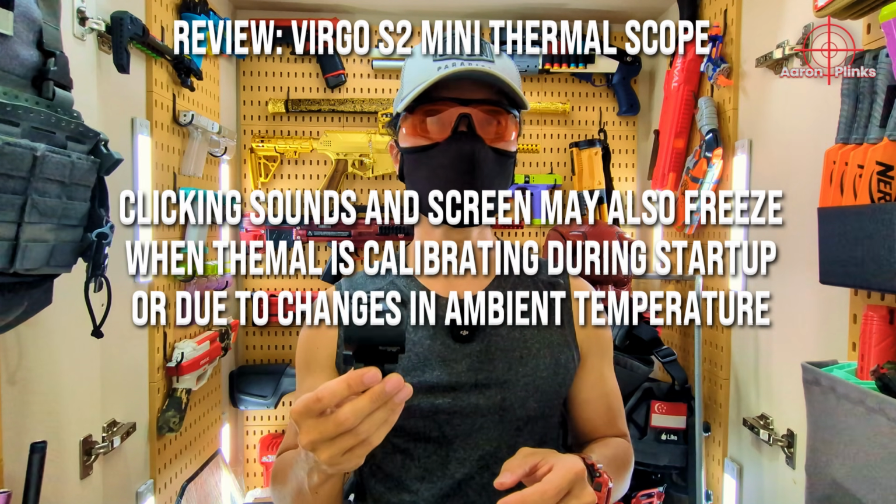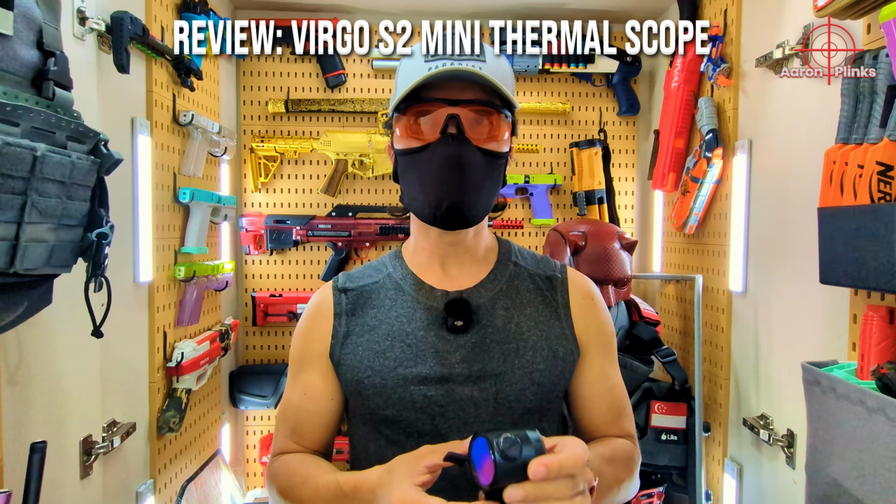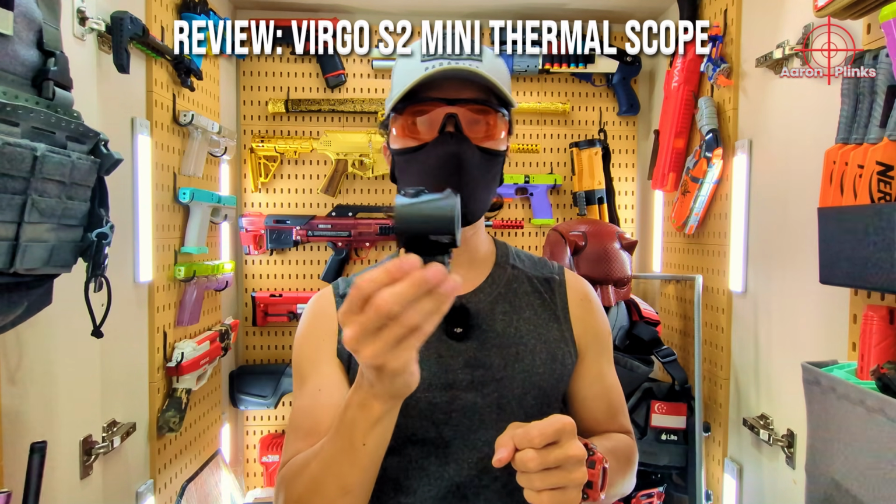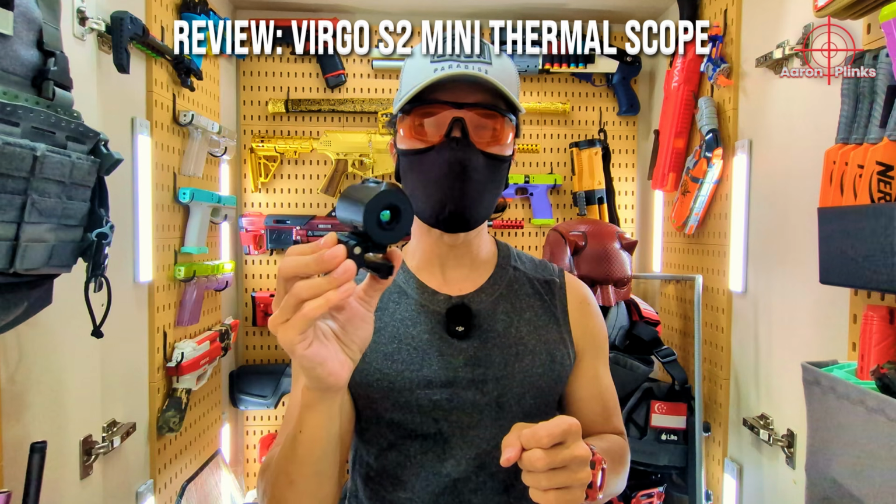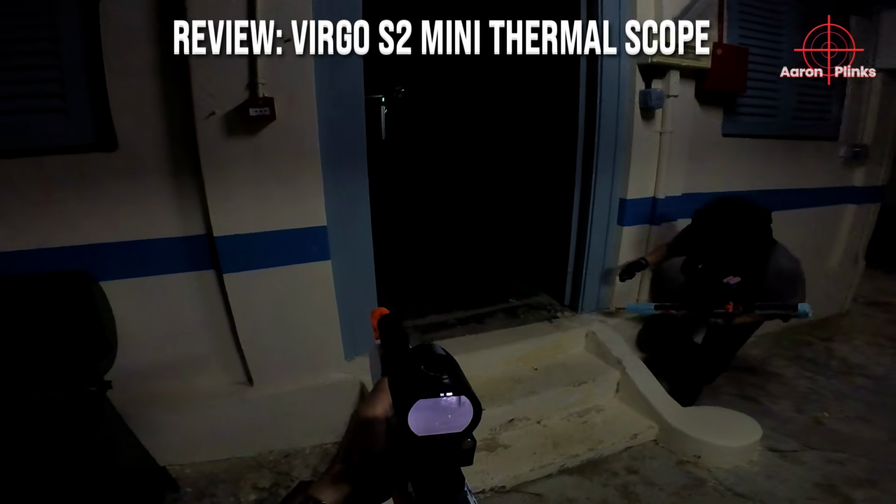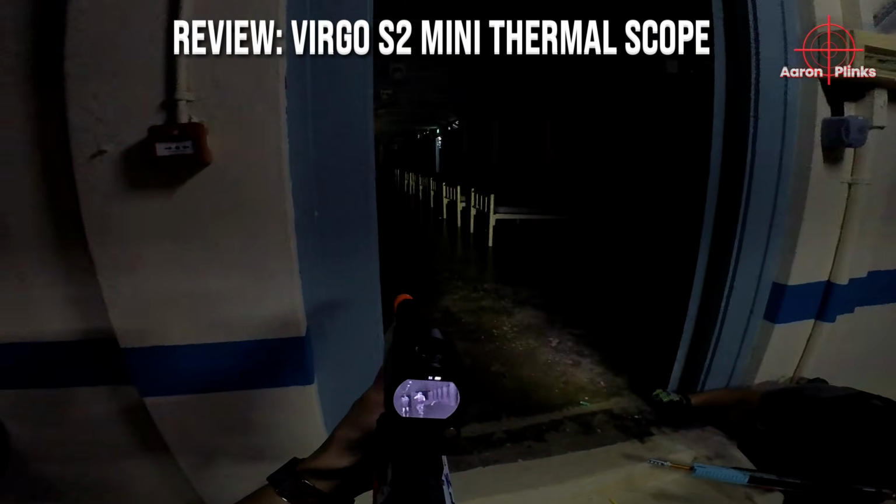Also, as mentioned earlier about NUC, when you first turn on the thermal device or move between areas with vastly different temperatures, you will hear it click and refresh frequently to adapt to the new environment. Hence, it is best to switch on the Virgo S2 thermal sight 5 to 10 minutes before the start of every game to let it warm up and calibrate itself first. Also, the screen froze for a split second a couple of times during my night games, so do expect this to happen with thermal visions.